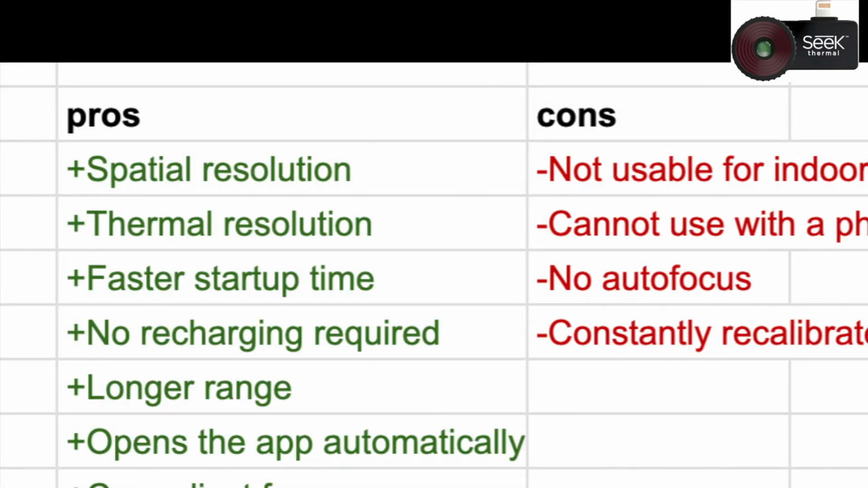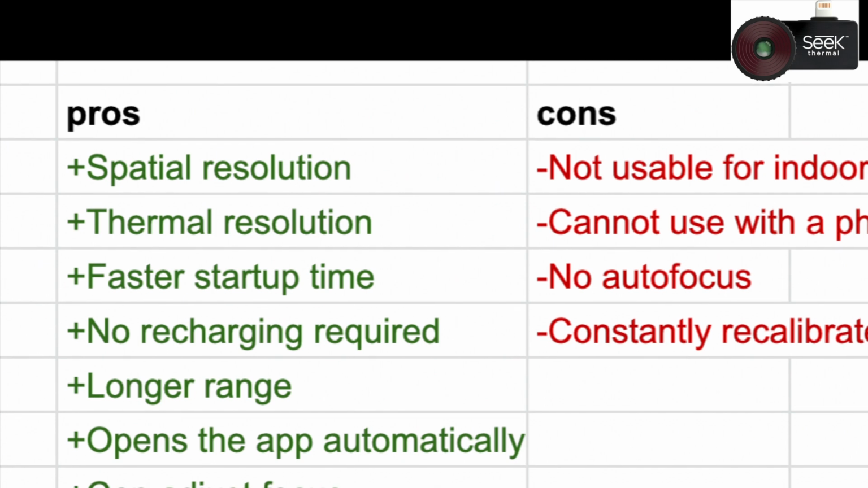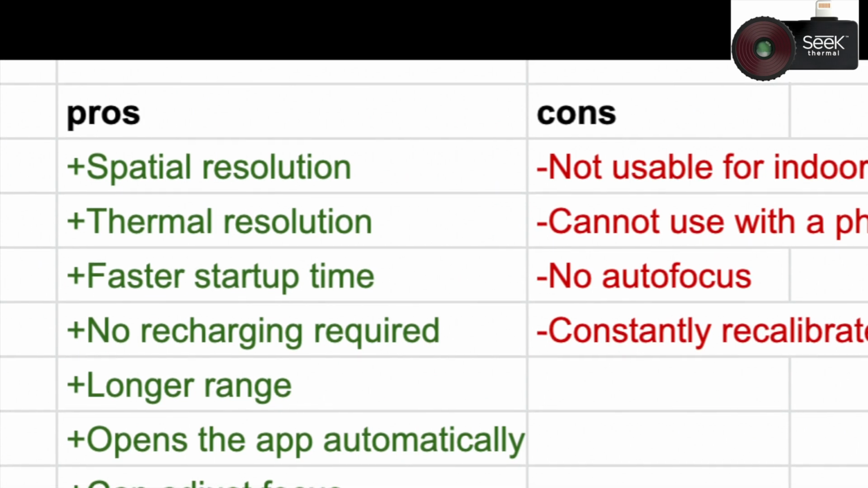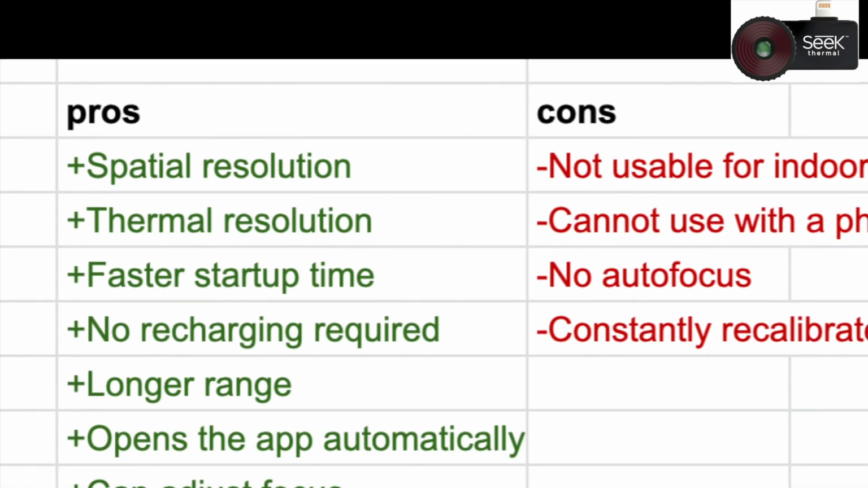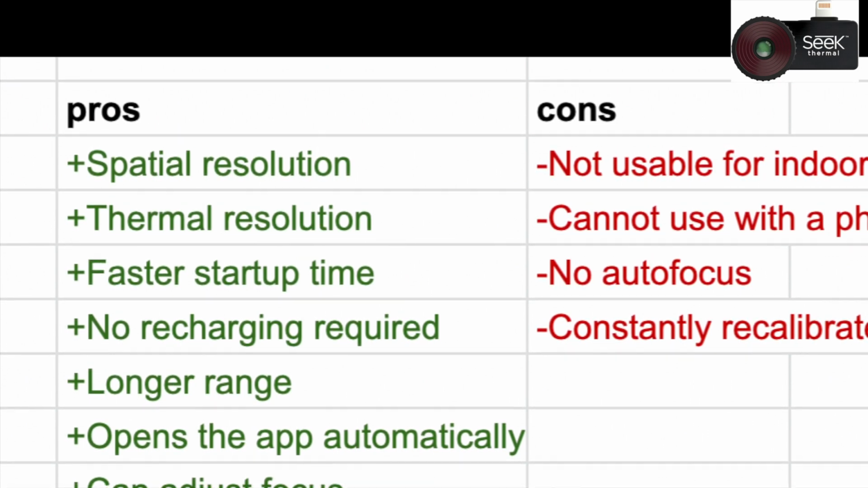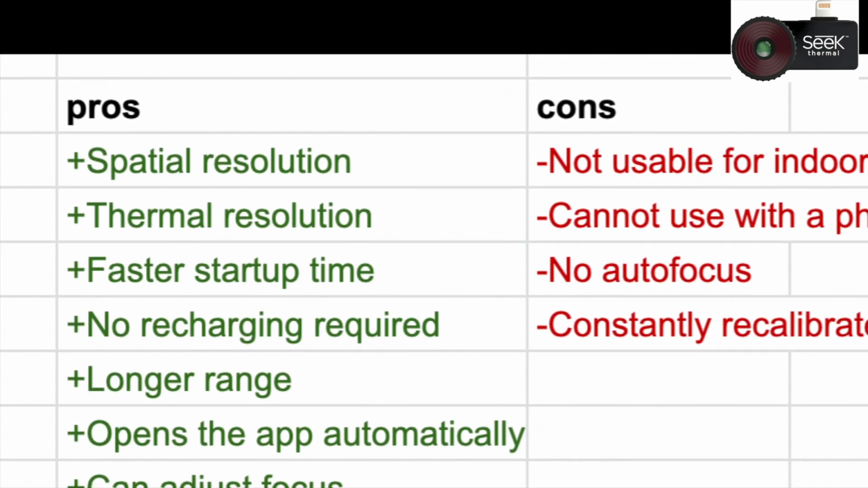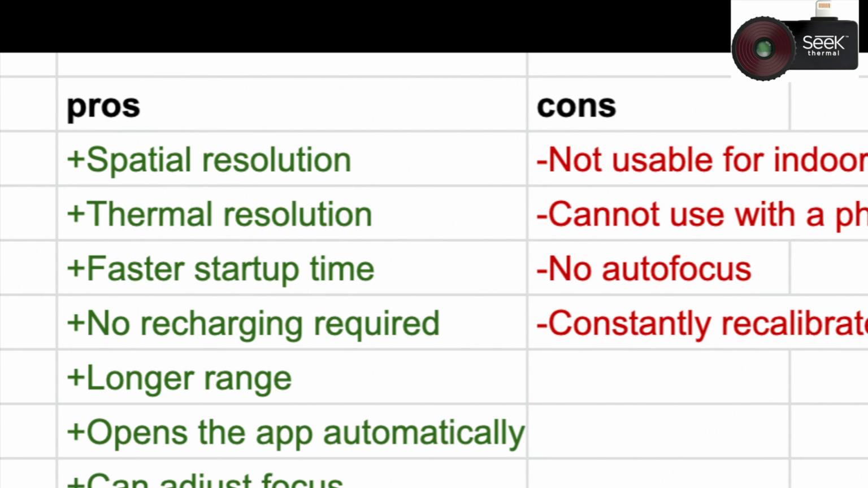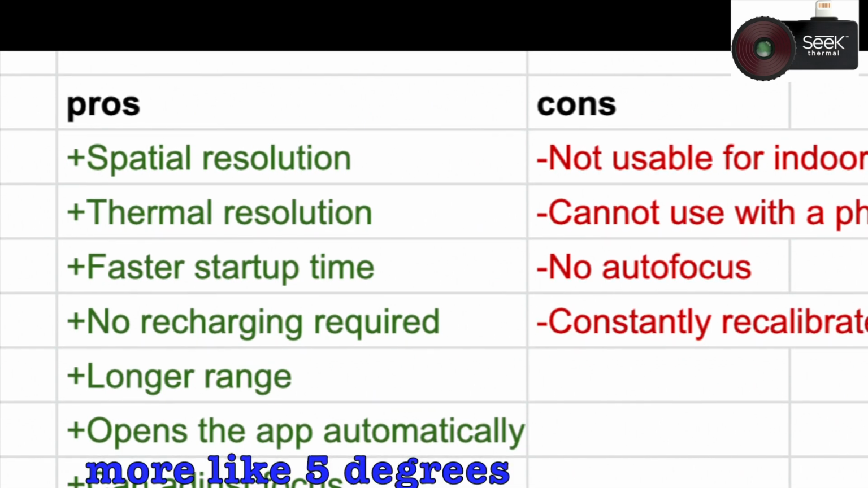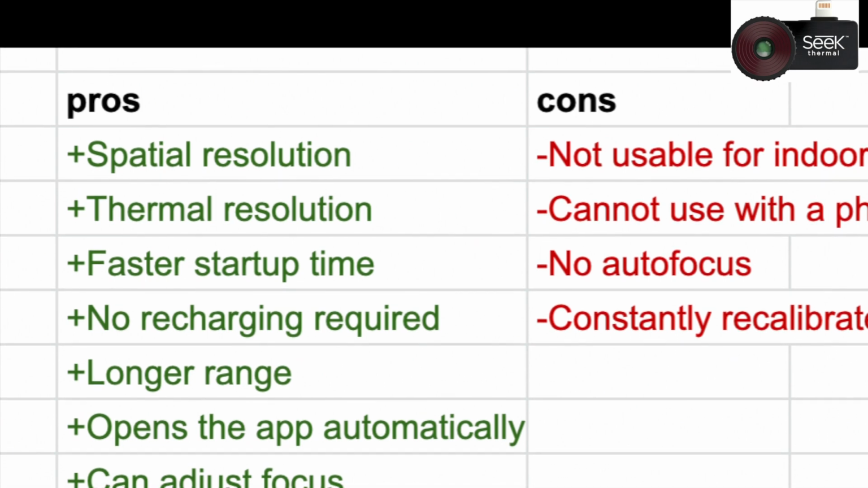Now for the pros and cons of the Seek thermal camera. On the plus side, it has really good spatial resolution, which means you can resolve objects that are closer together. It also has better thermal resolution, which means it can resolve objects that are closer to each other in temperature. So if one element is only maybe half a degree off the other element, you can tell that they are two distinct temperatures.